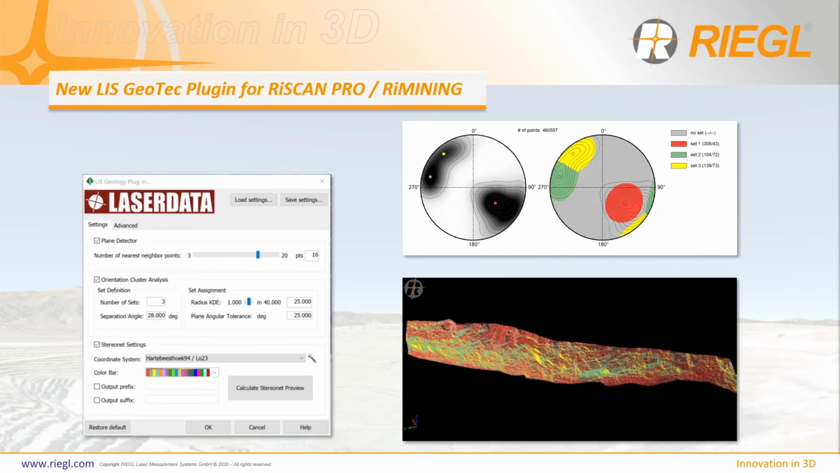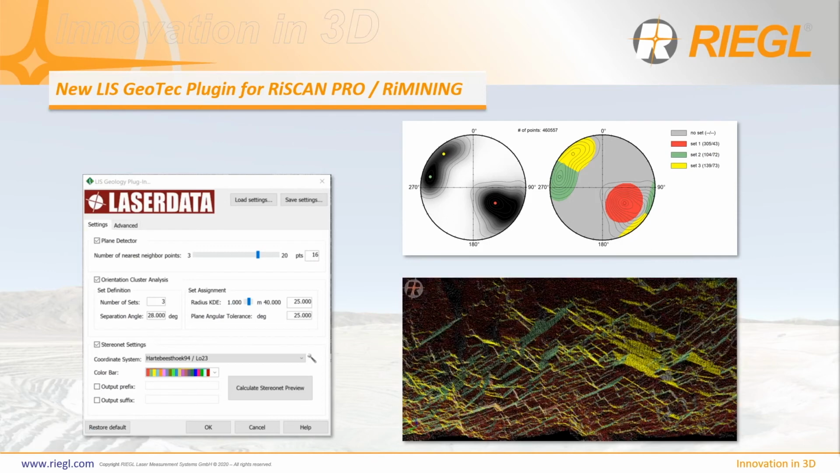This classification is stored as a new attribute within the RIEGL database and can be used for the view type setting, as you see here. And if we have a look at the detail view, one can clearly distinguish between the 3 dominant rock face orientations shown in green, yellow, and red. And this plugin really helps specialists to identify important geotechnical characteristics of rock faces.